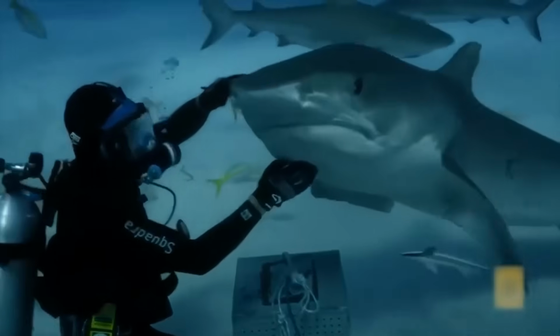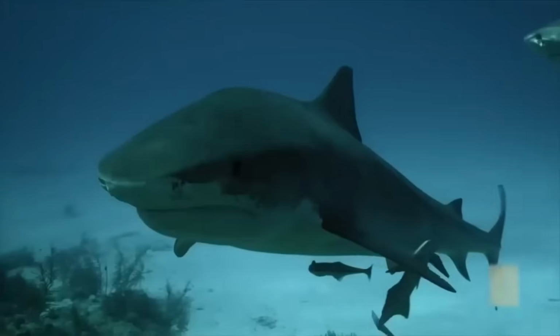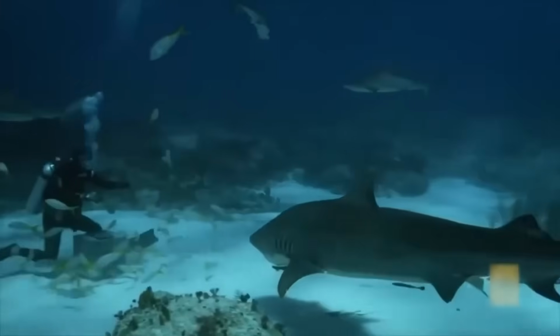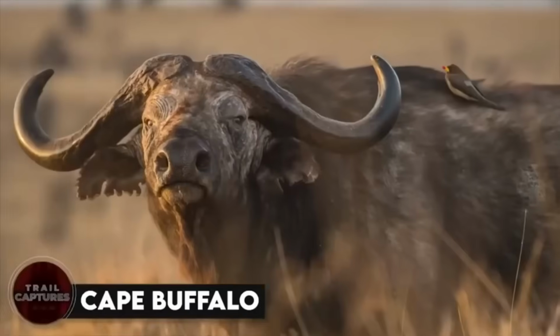Check out the tiger shark, a big bad predator of the ocean. These bad boys have been known to attack humans and are one of the most dangerous sharks out there. With their razor-sharp teeth and incredible hunting abilities, they're a force to be reckoned with. If you see one in the water, it's best to give them plenty of space and let them do their thing.